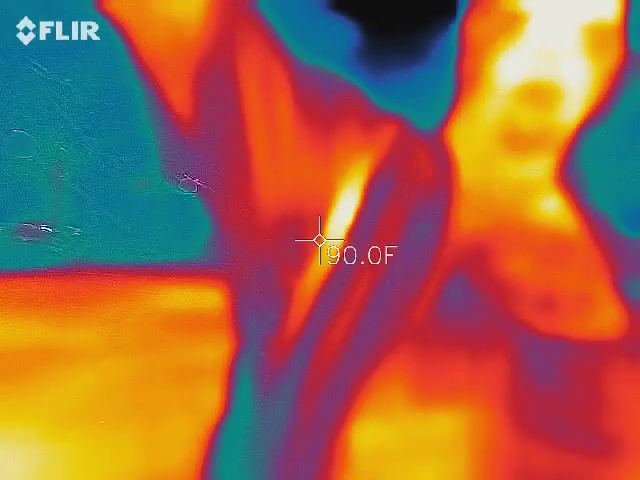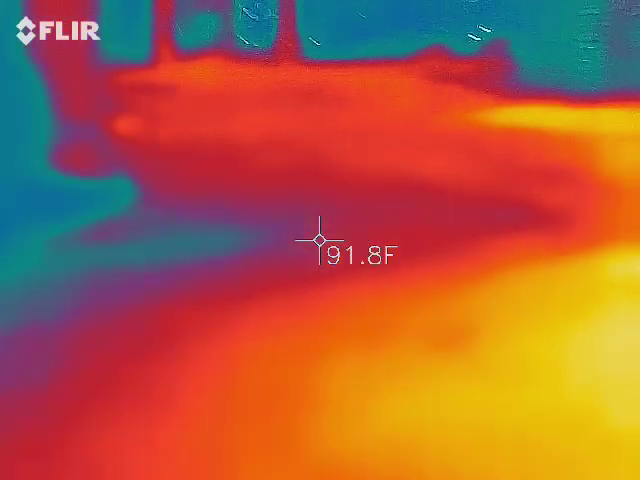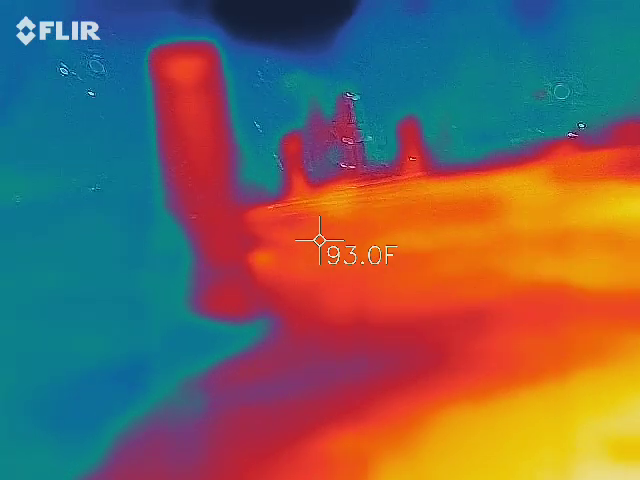Yeah, but it's steady, so that's something electrical. It's not flashing. Yeah, that's why you're picking up something in the air. That's probably the power lines right there, or something.